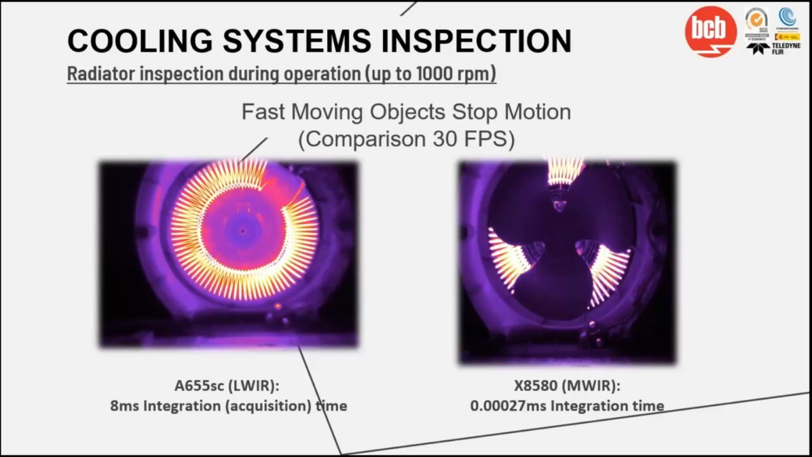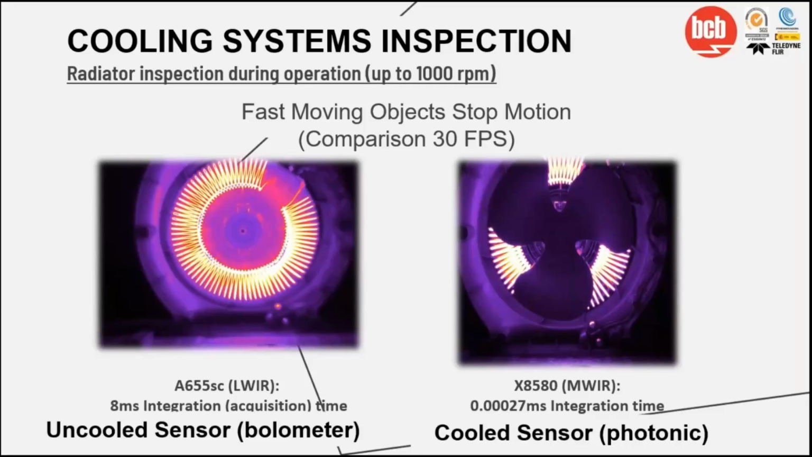We use a cooled camera, which is a camera capable of capturing images at high speed. As you see in the picture on the right, it looks like the time is stopped and it seems that the fan blades are not moving. This is because of the very high acquisition speed of this camera.